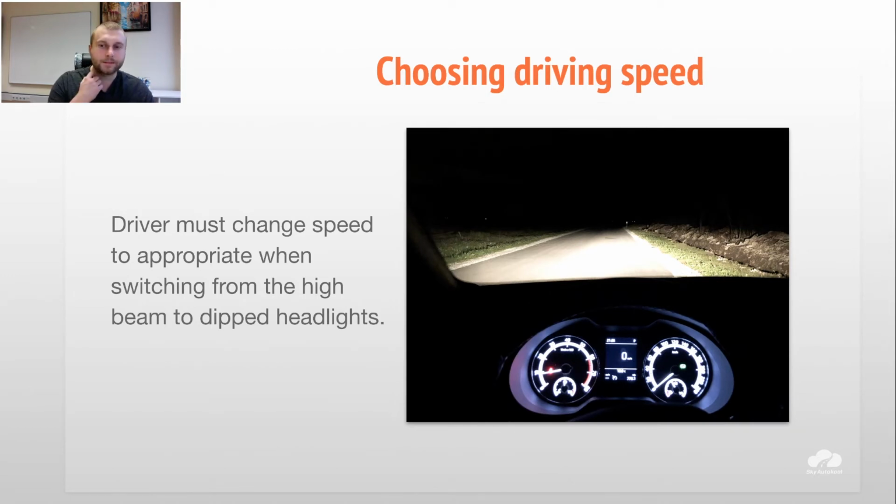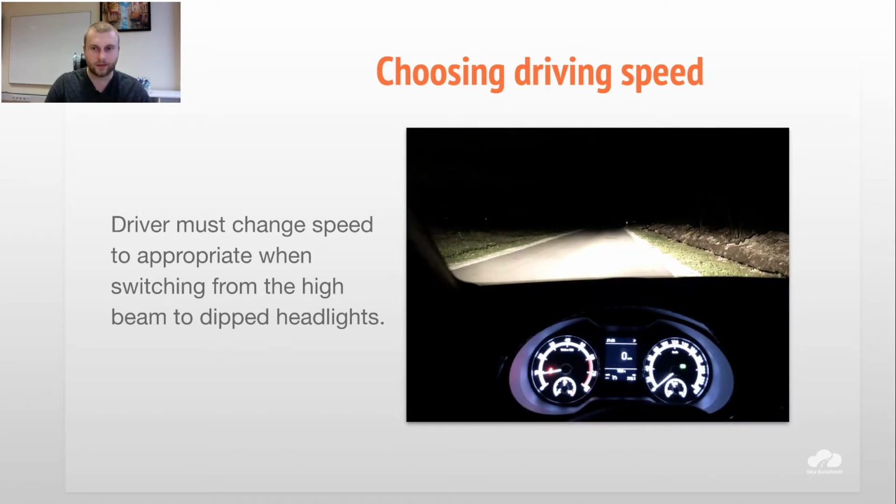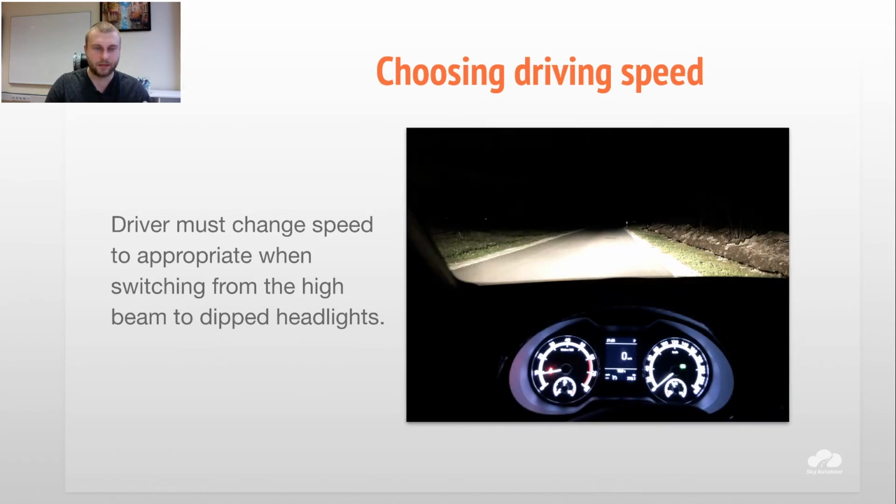And that's why, let's say we're driving 90 on the highway, and we change to the headlights for some reason, then it's better to go 50. So it's the safe speed for driving when you have headlights and this kind of road conditions, I mean night conditions.